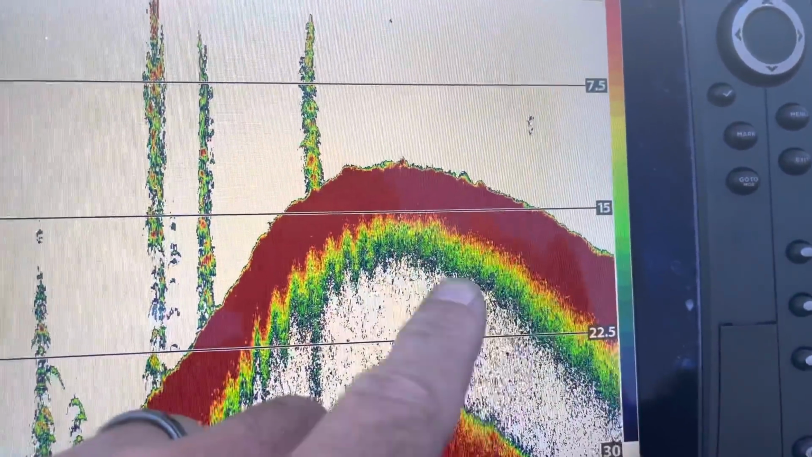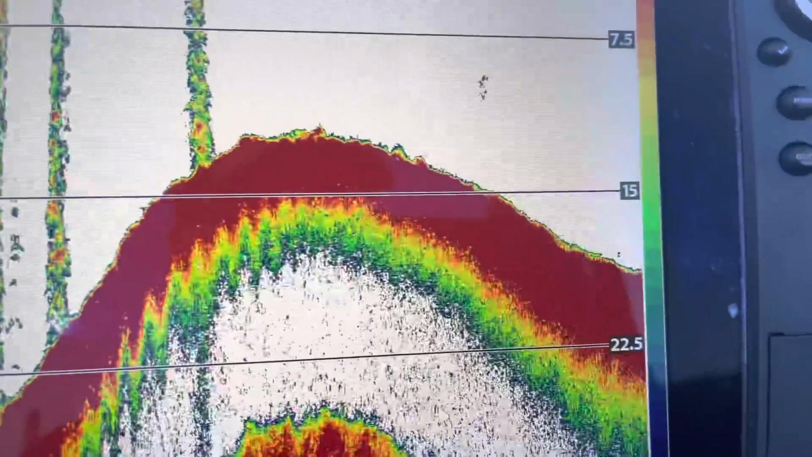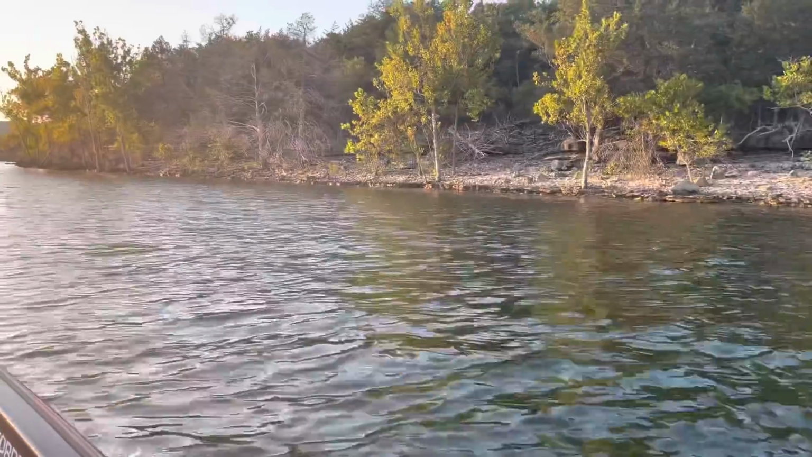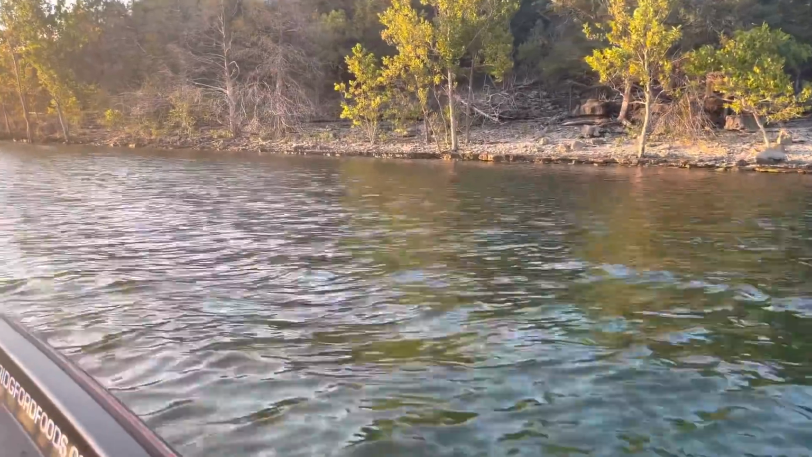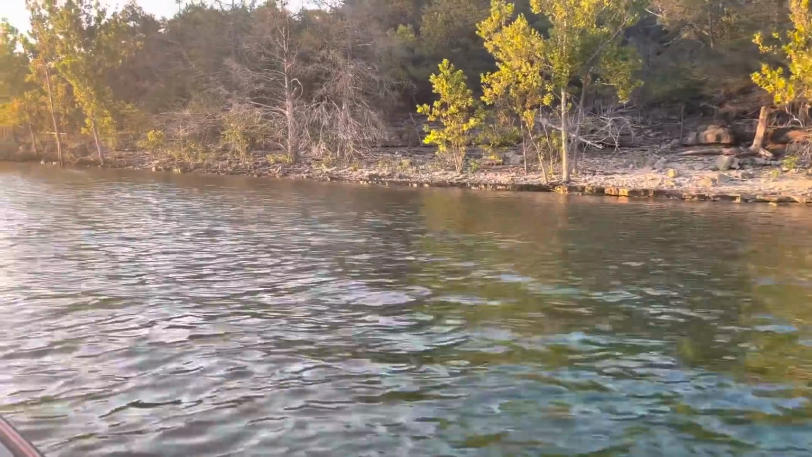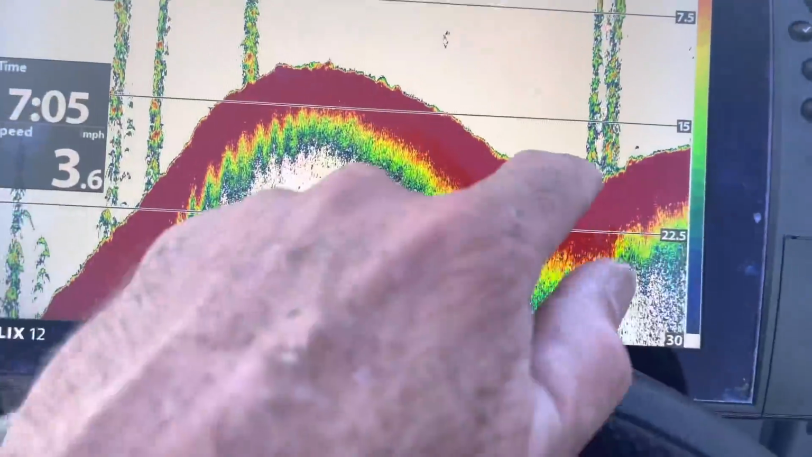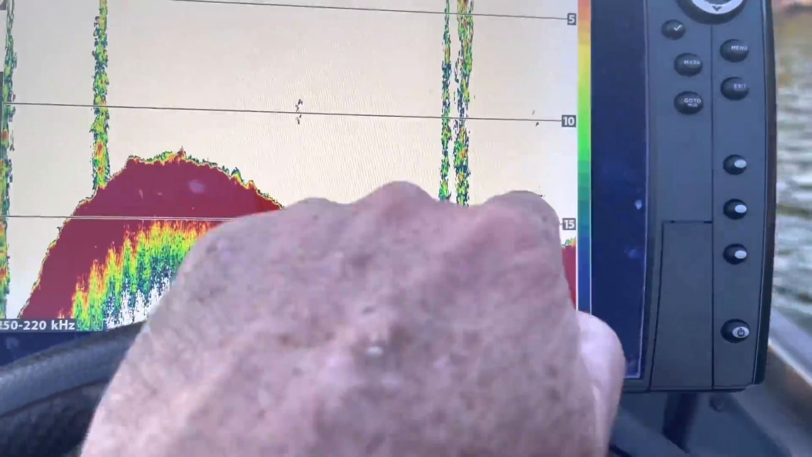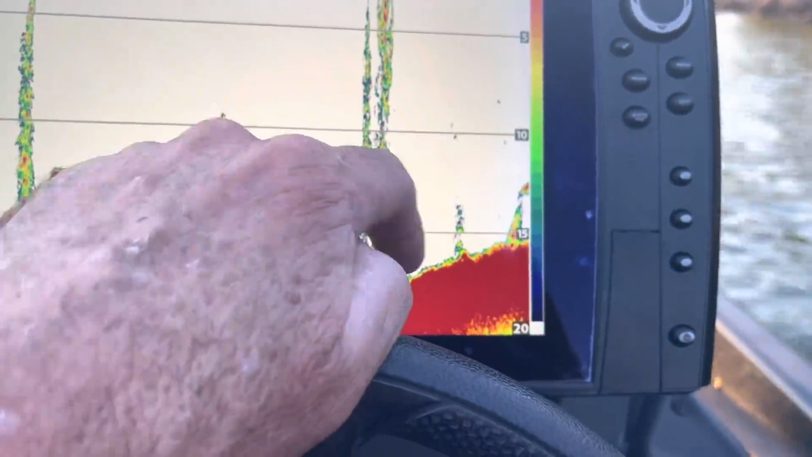So one of the big keys that I'm looking for when I go down the bank here is any of these irregular type of features. And if you look at the bank, that can give you a good indication of what's usually out off the bank deeper. As you can see there, you got some good chunk rock, large rock, mixed rock in. It's probably the same way on this bank right here. Again, you got some scattered brush through here, a few fish suspended up above it.